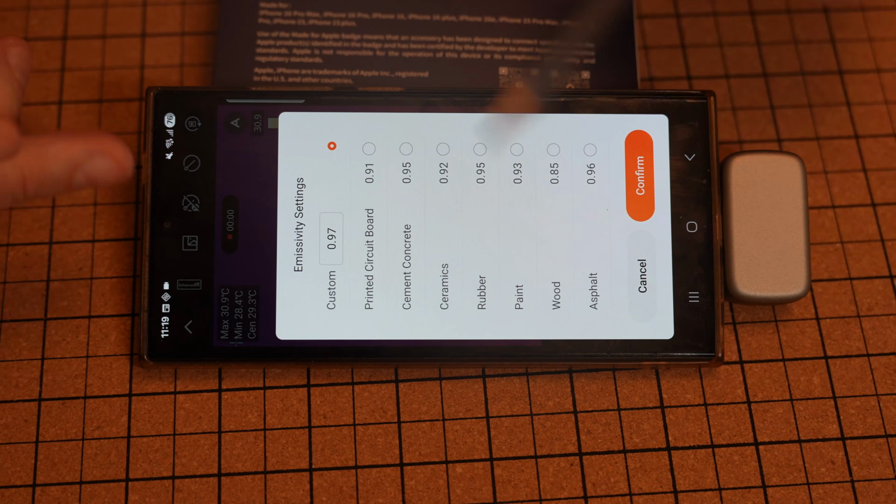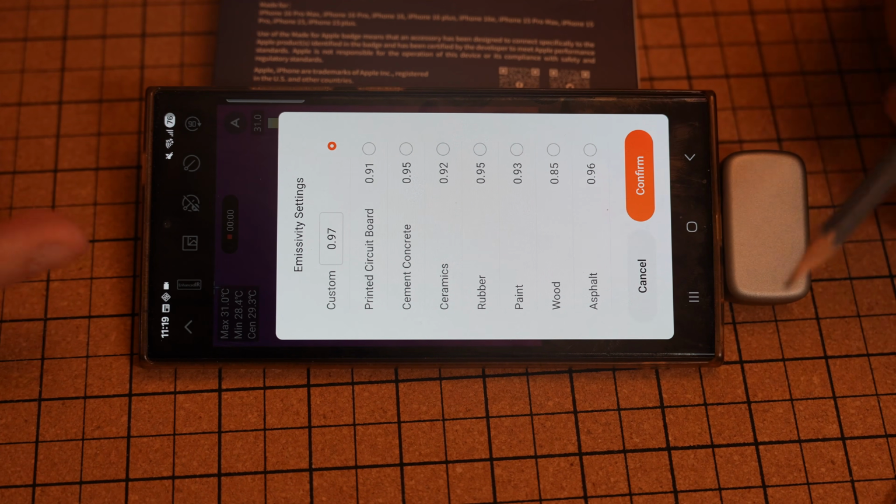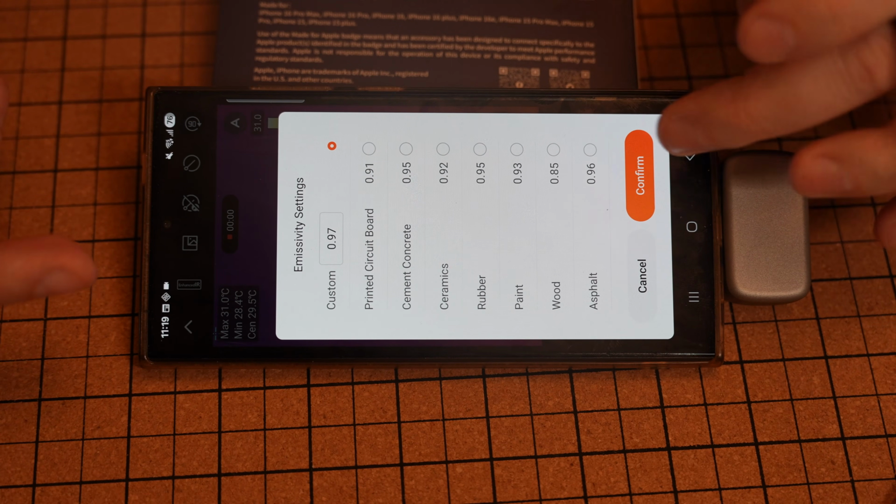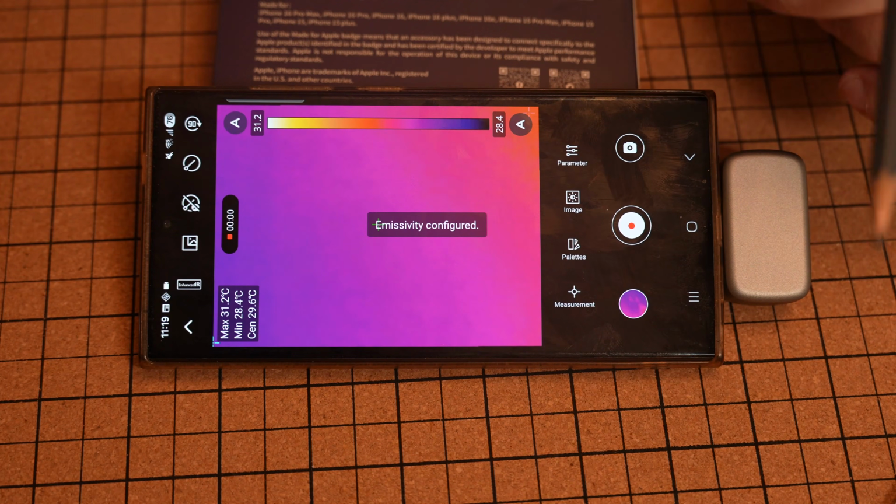Now, unfortunately, this is something I'm missing in this user manual. Not everybody is familiar with this. The default, I can see 0.97, works fine with many surfaces, but sometimes it still needs some adjusting.